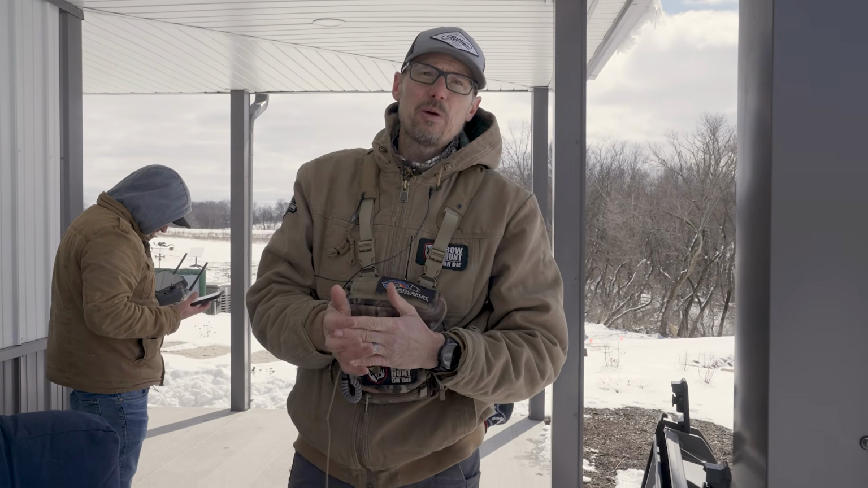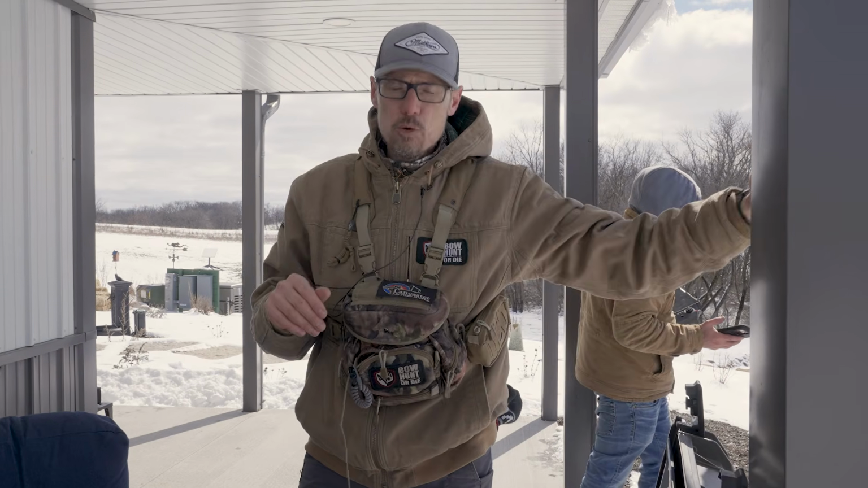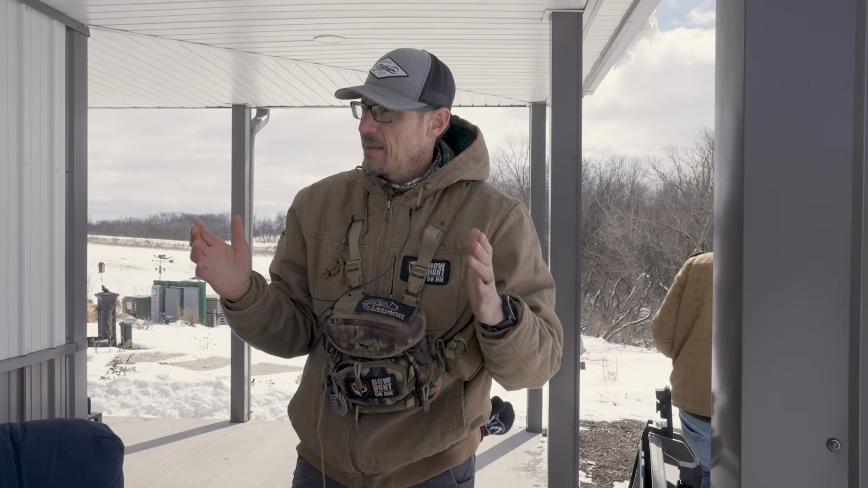We have found situations where deer have been bedded in spots, have gotten up and moved, and there's still that heat signature from the bed. But because these cameras are so powerful, it's not a problem. We know for a fact that those weren't deer, so we weren't just picking out heat signature spots and putting that into the deer count.